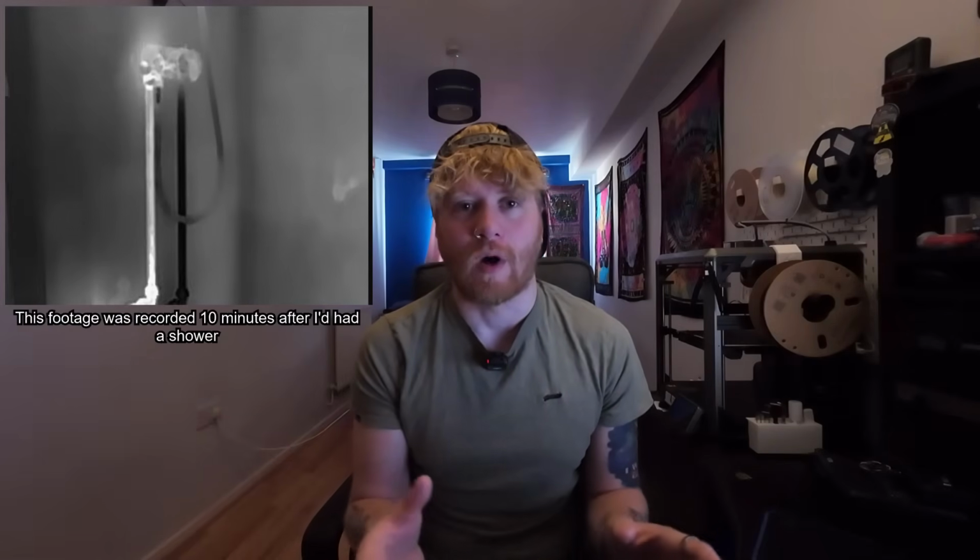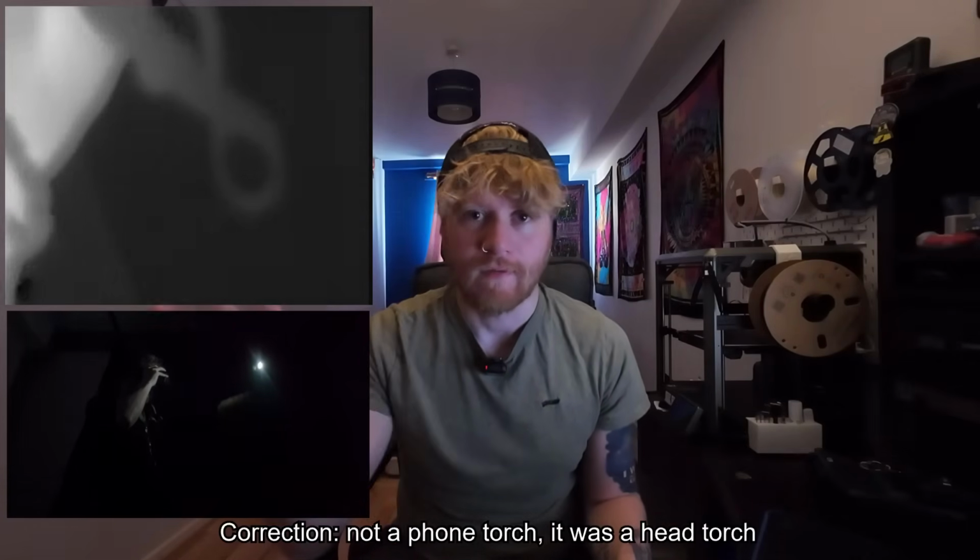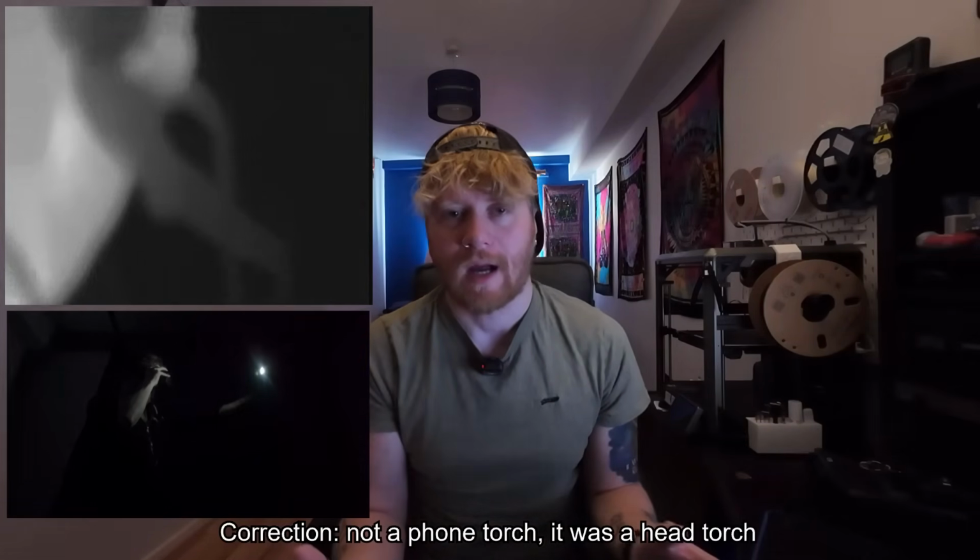And it's important to stress as well that it wouldn't matter if there was a light source in the room, because this camera cannot see light. It cannot see visible light. I actually tested this. I got my phone torch out and I waved it around in front of the camera. It can't see the light at all. It's very much only seeing the heat. So even though I was in this bathroom in the dark, if I'd put the light on, that wouldn't have really made much difference, other than I guess the light may have heated up a few things in the room.